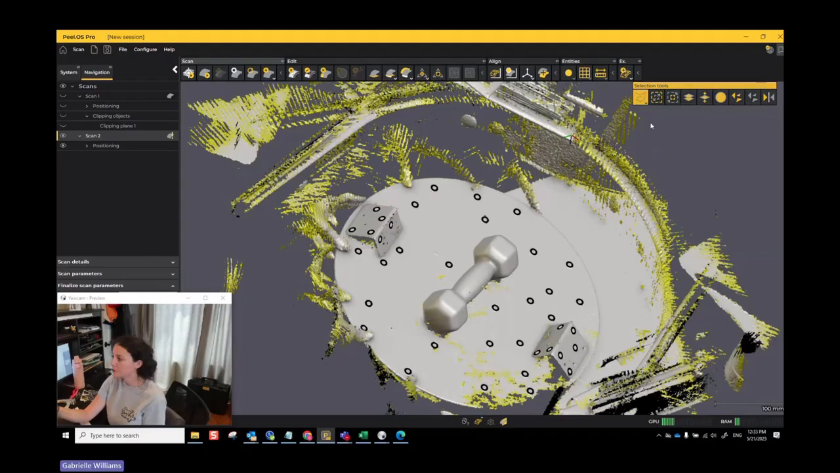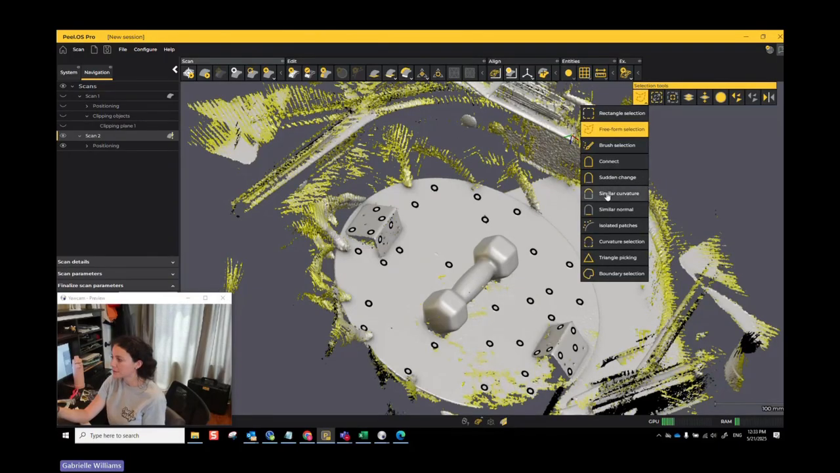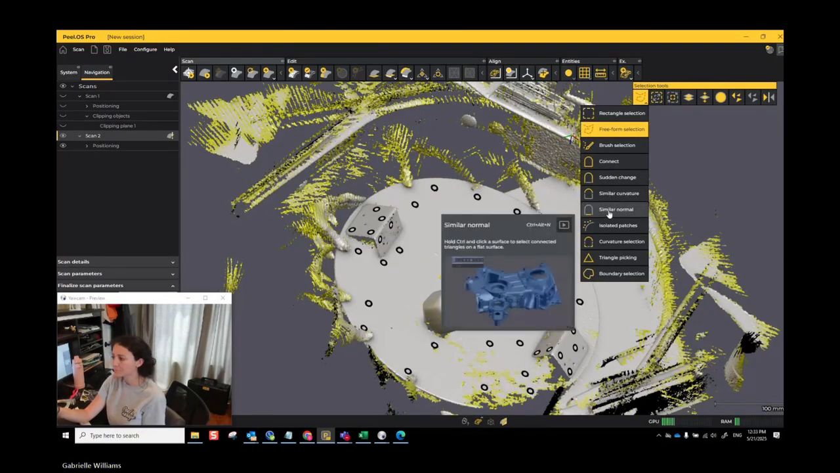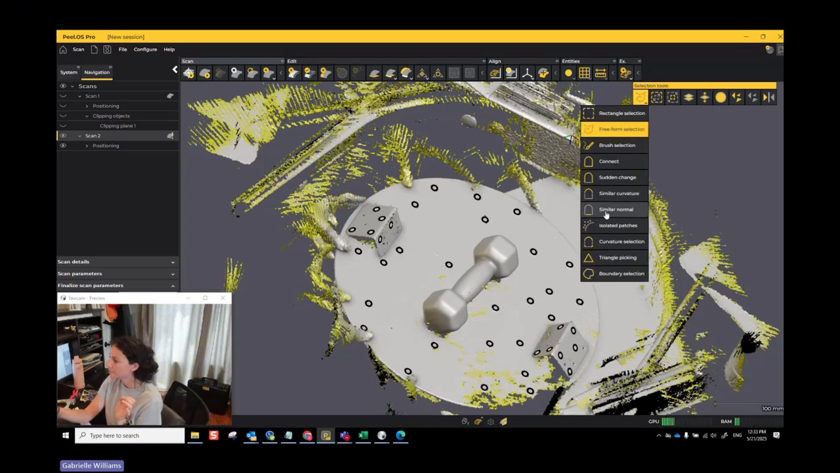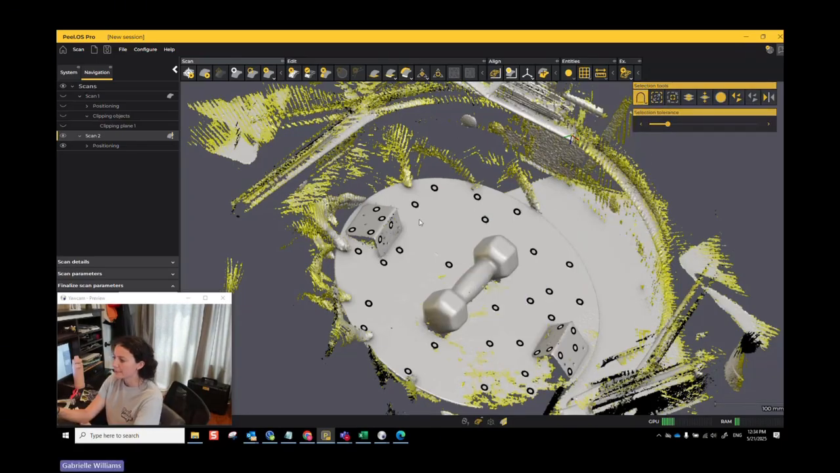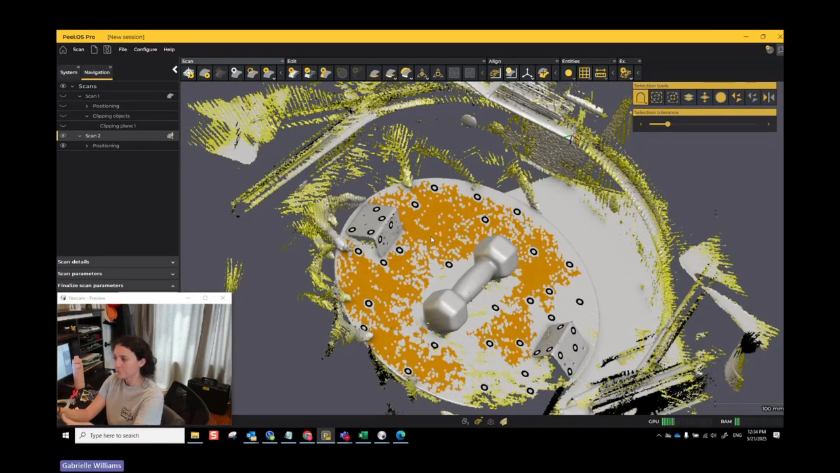But another selection tool that I like using is similar normal. You'll notice the little yellow, just the flat surface of this icon is highlighted, only the flat surface. That means that it highlights flat surfaces. So, okay, if I go over here, similar normal, and then if I hold Control, I can click on a flat surface. Now, right now, it just highlighted what it sees as flat relative to that first place that I clicked on.